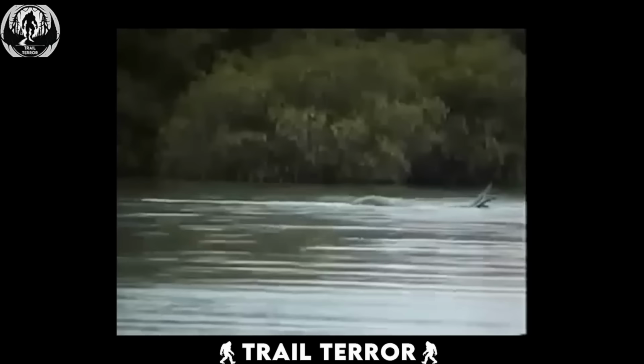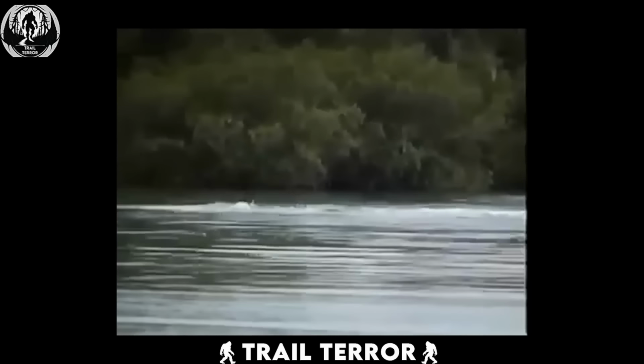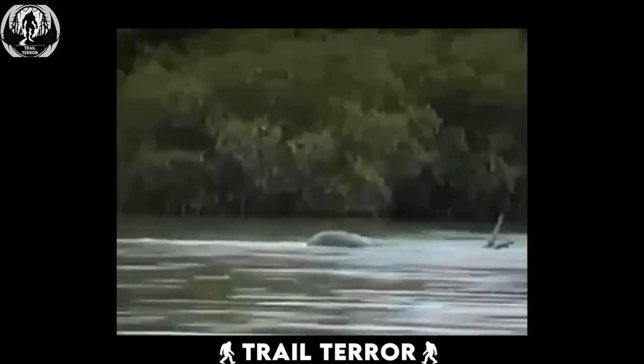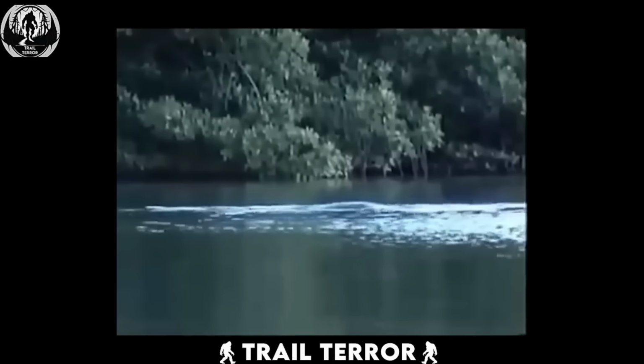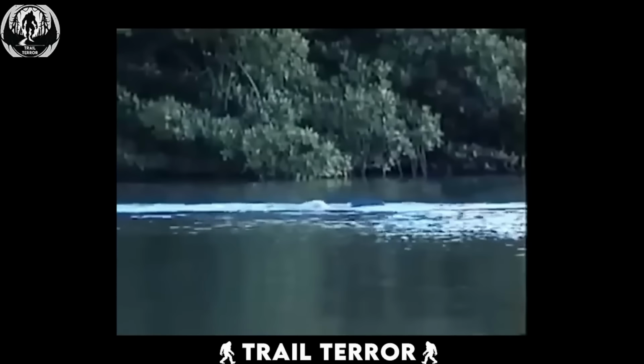Now, people online are tossing around all sorts of wild theories. Could it be the Loch Ness Monster or something similar? But personally, I'm not so sure. Maybe it's just an oversized fish or something else entirely. Then again, who knows? I'm just trying to keep my sanity intact with a bit of speculation.